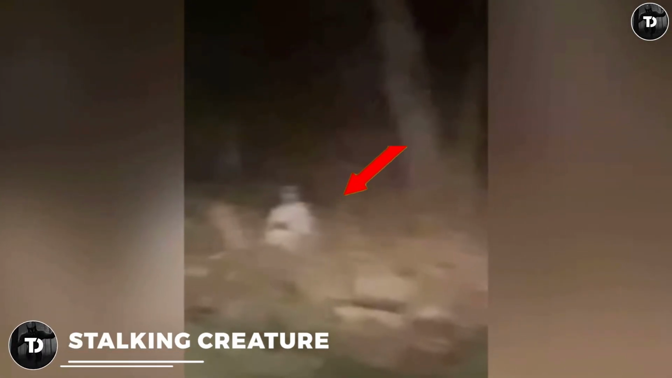Stalking Creature. Once a couple were returning to their home at night along the empty road full of silence and no movements of cars or people. Everything was going well, but suddenly, when they happened to pass by a bush, they happened to see a strange, horrifying thing near the bushes at the side of the road.